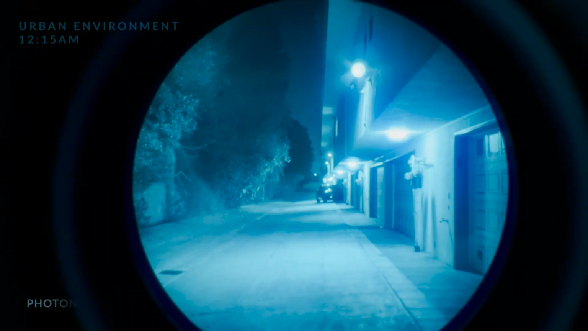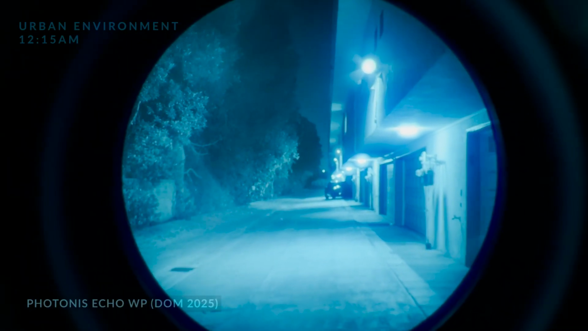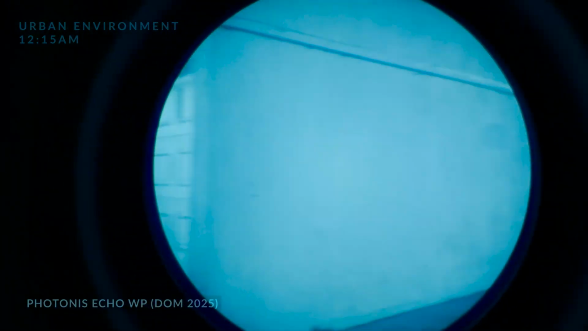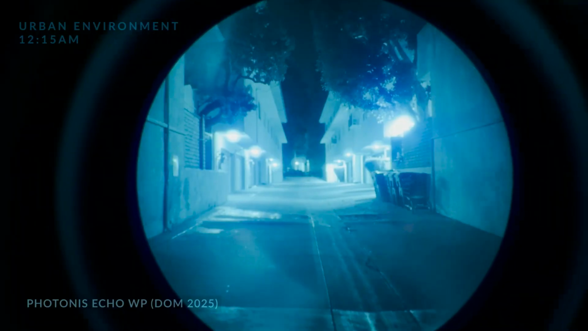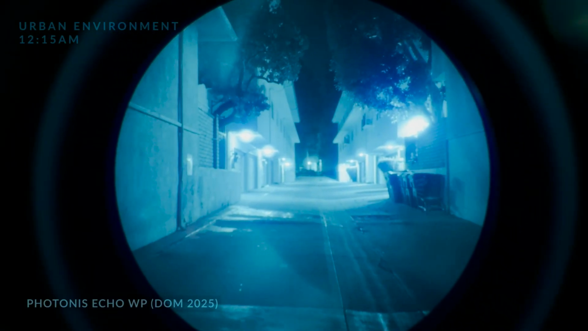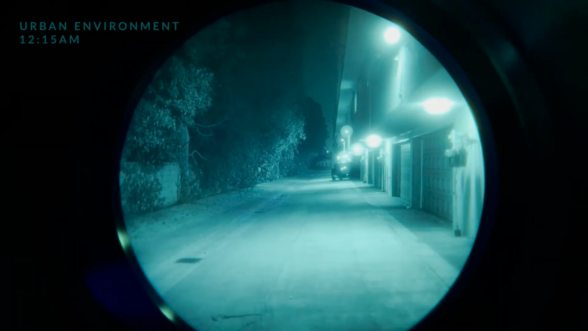An urban environment is where the Photonis really shines. It produces cleaner images and no obvious microchannel plate oversaturation, so no streaking. Any bright light source haloing is very minimal. Also, Photonis is able to take light abuse in general pretty well.